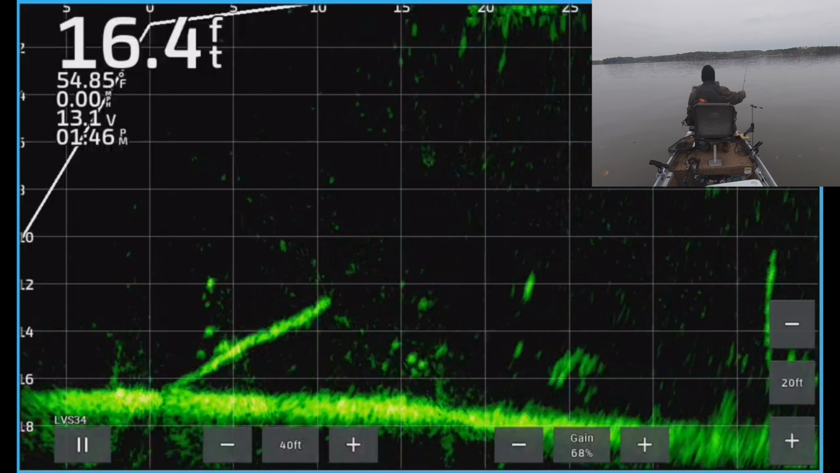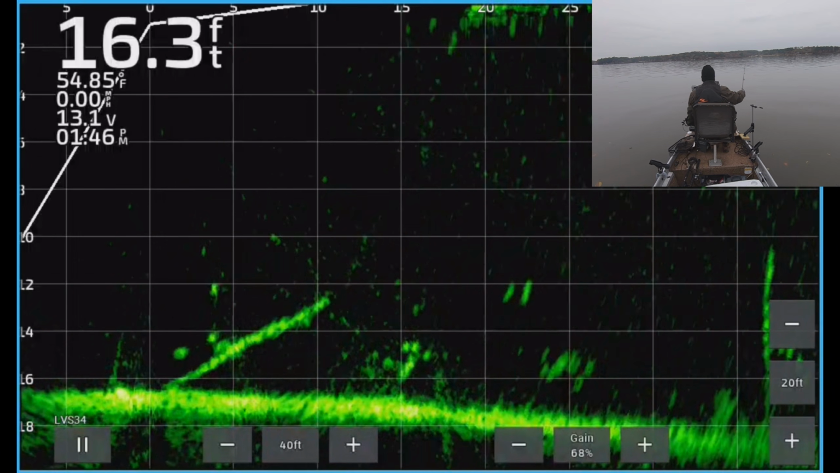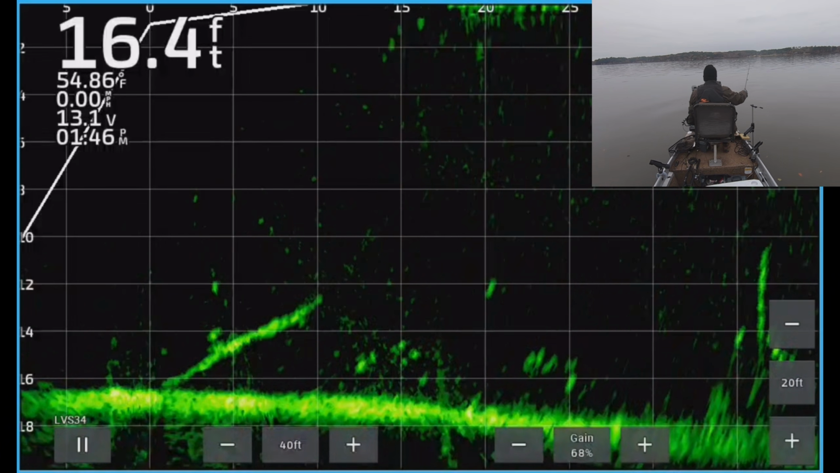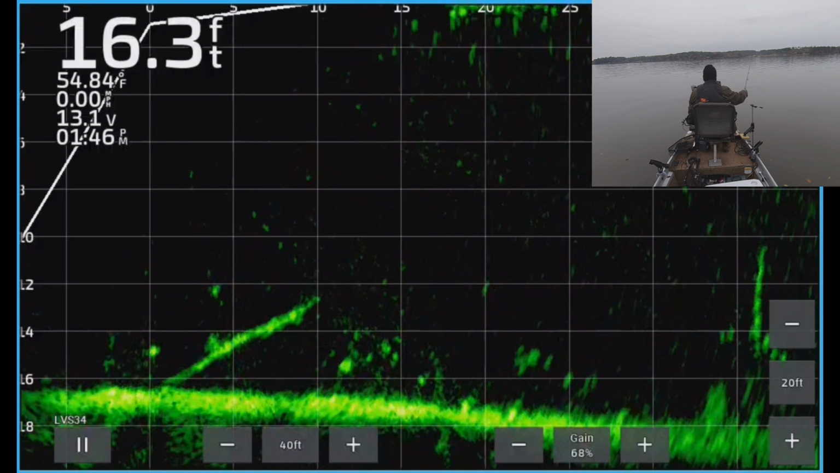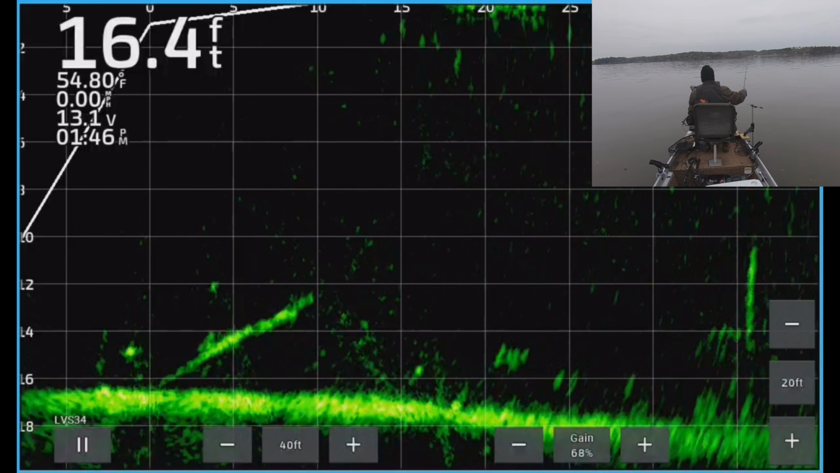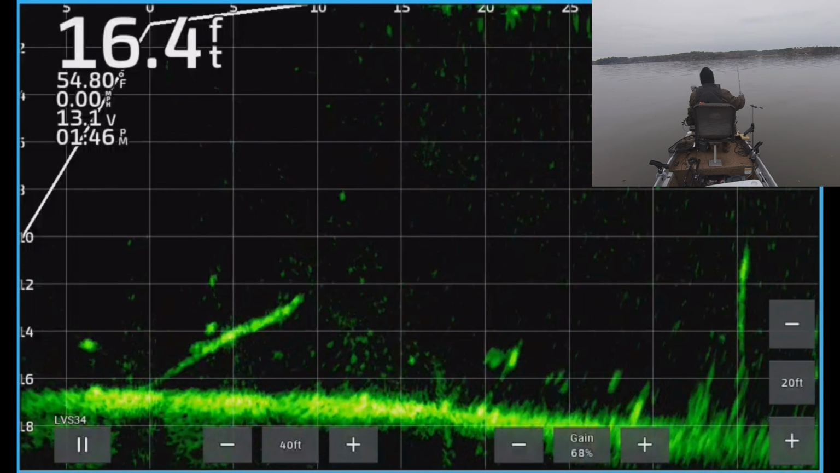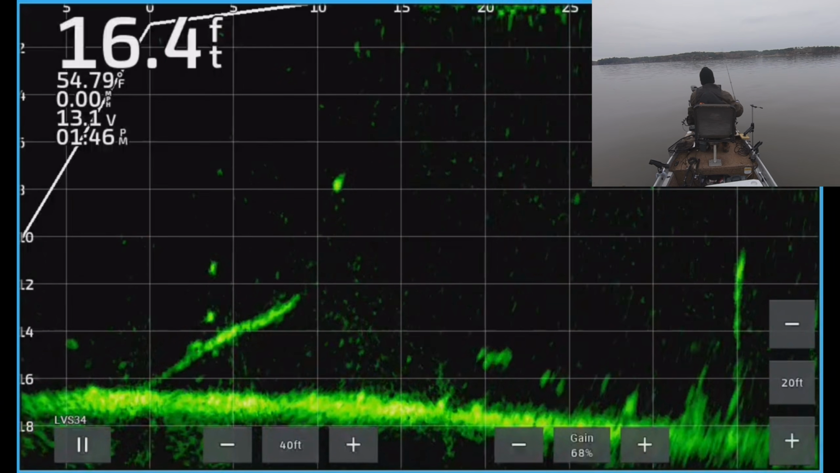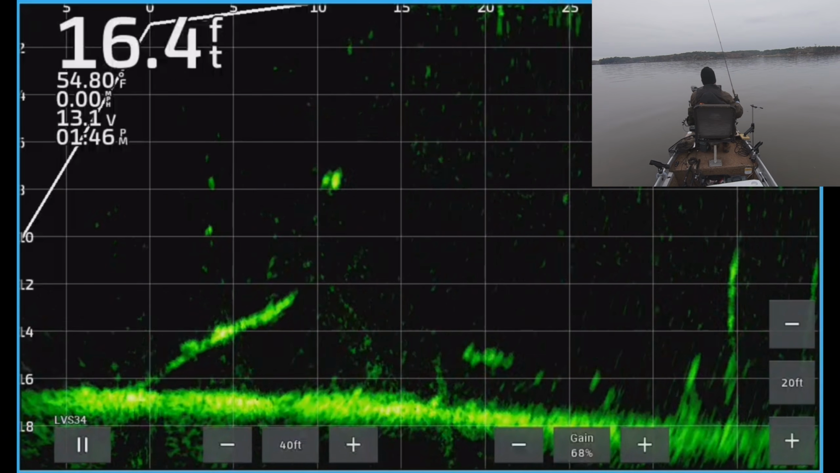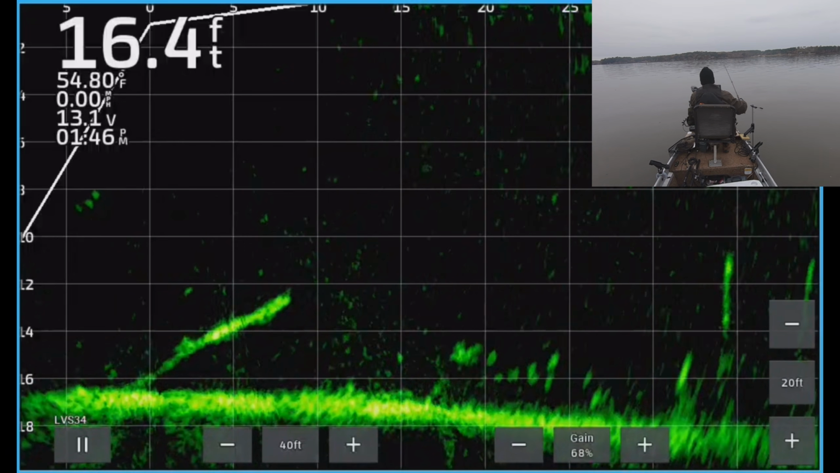He's just right in front of me, so I'm kind of reverse casting up to him, letting it sink right under me, and then bringing it right up over him. I can't remember if I catch this fish or not. I don't remember catching one off of this. I may not be right in front of him. It looks like my jig is a little brighter than the fish. Whenever that happens, you gotta make an adjustment. You want them both to be the exact same brightness if you can get them there.